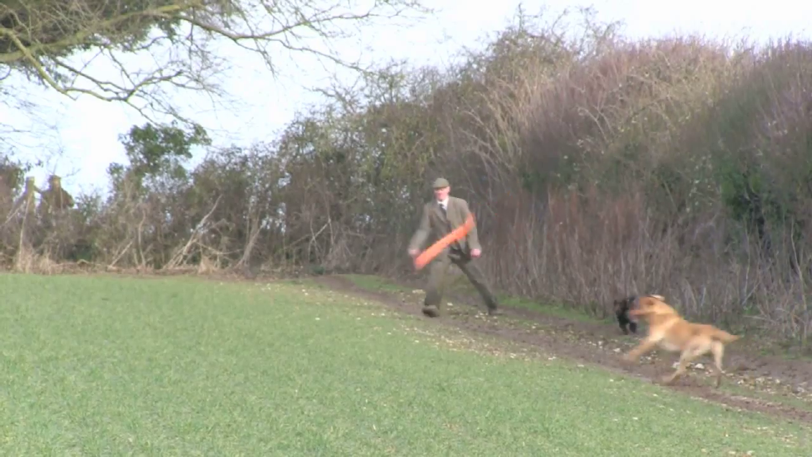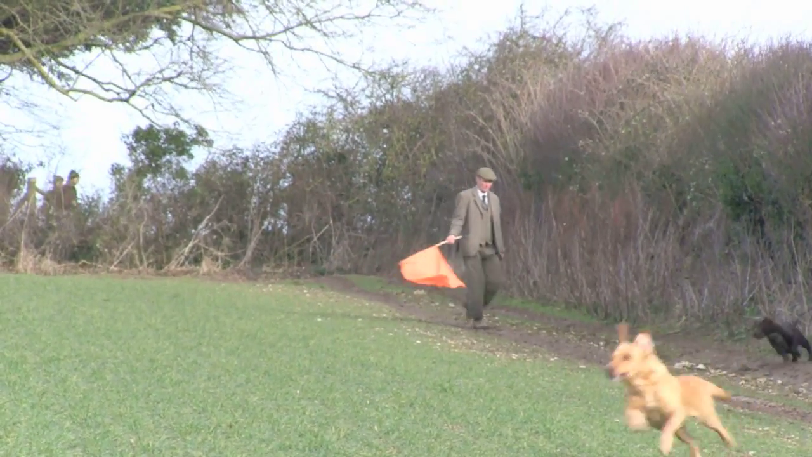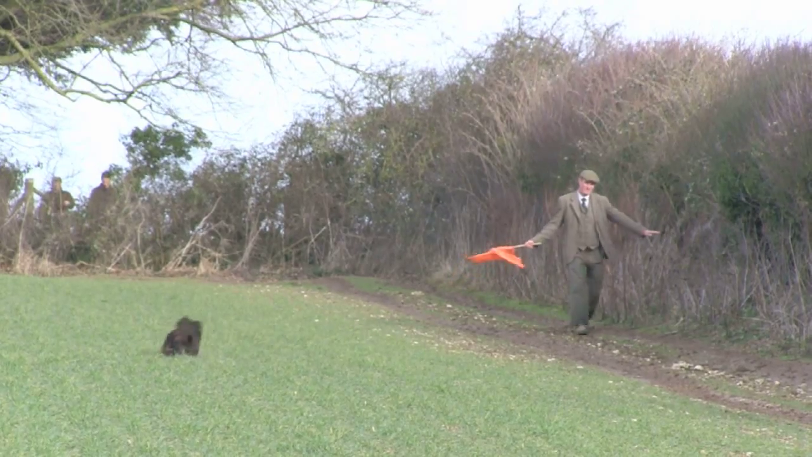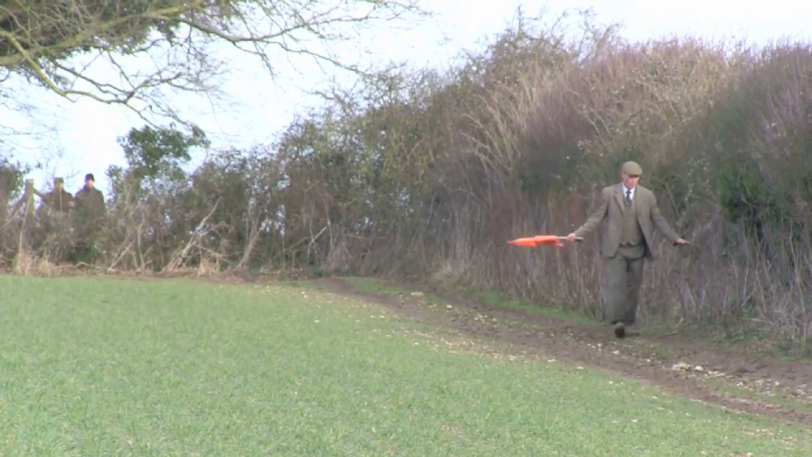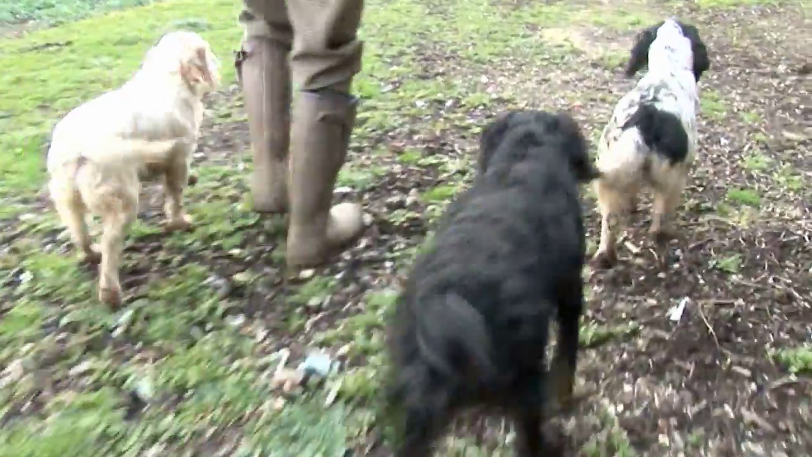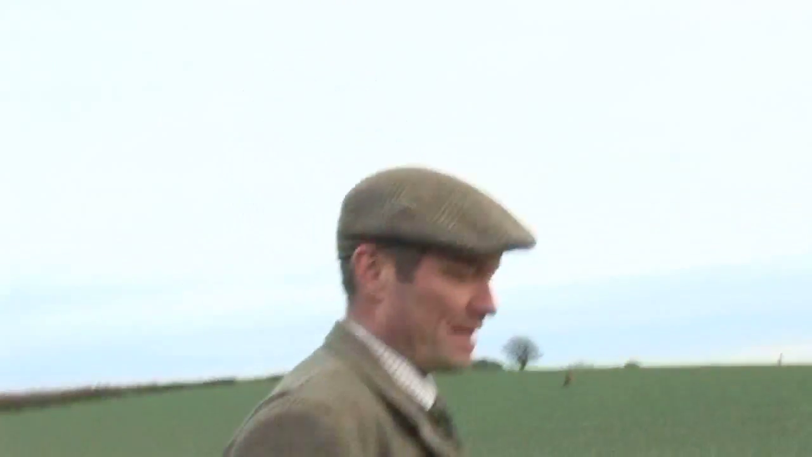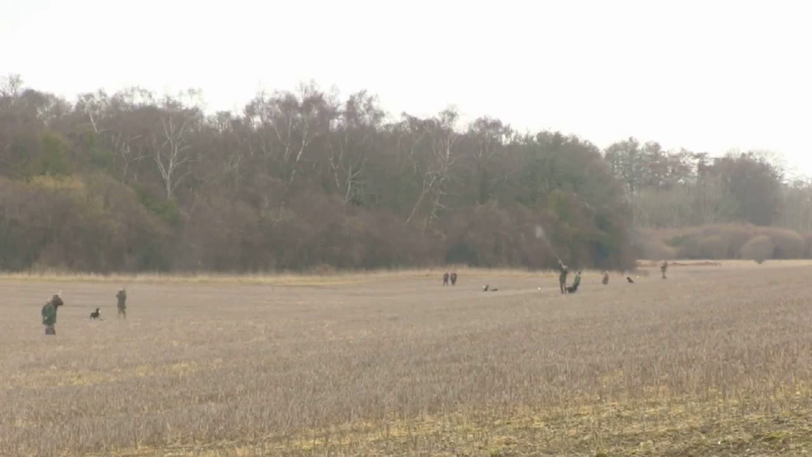None of this shooting could take place without beaters, and of course the head keeper, Paul Allen, has been on the estate man and boy. I worked 7 years on the starter beat, 22 years as the partridge keeper, and that's including 22 years on the Harley beat. And this is my 2nd year as head keeper.